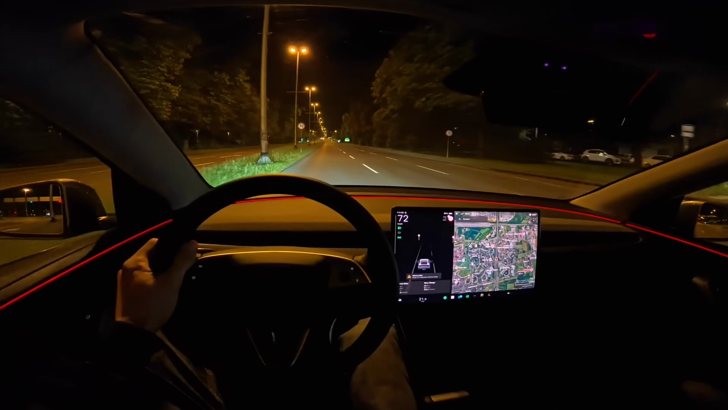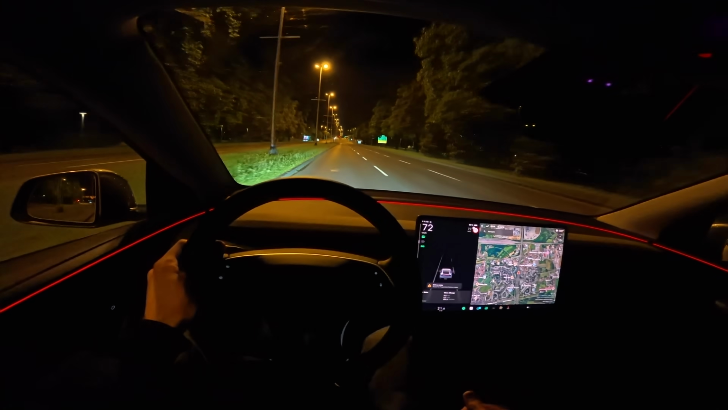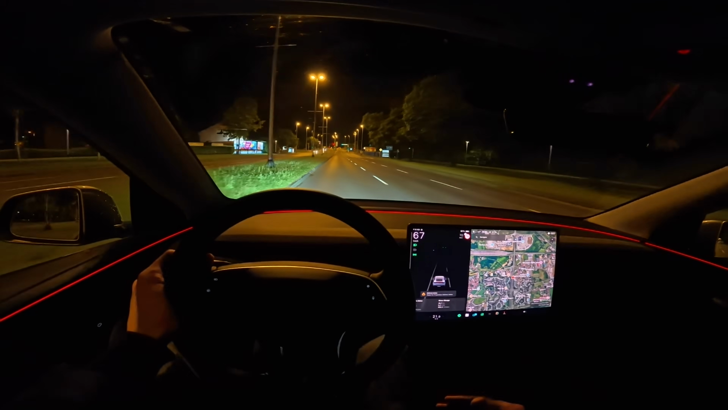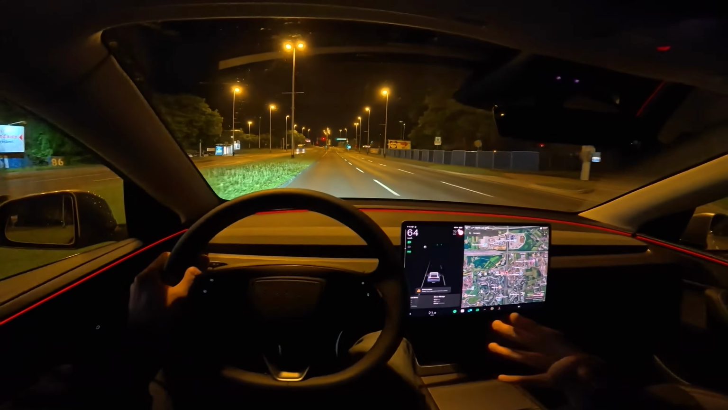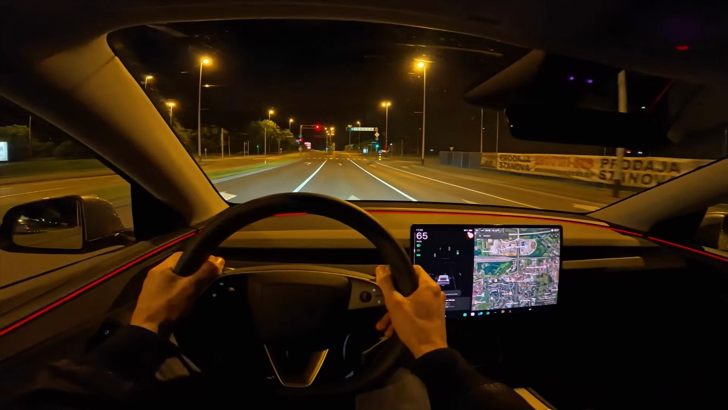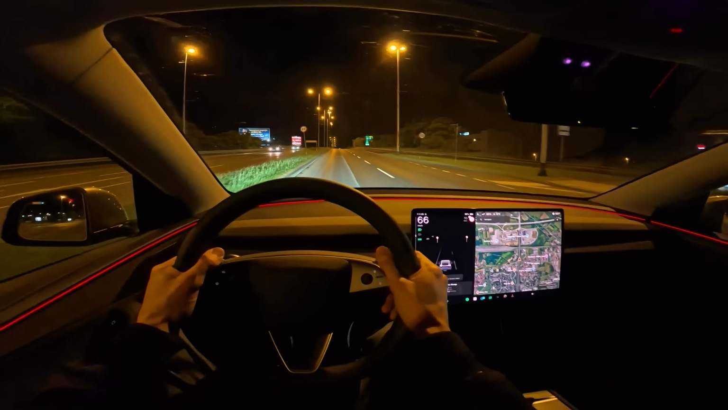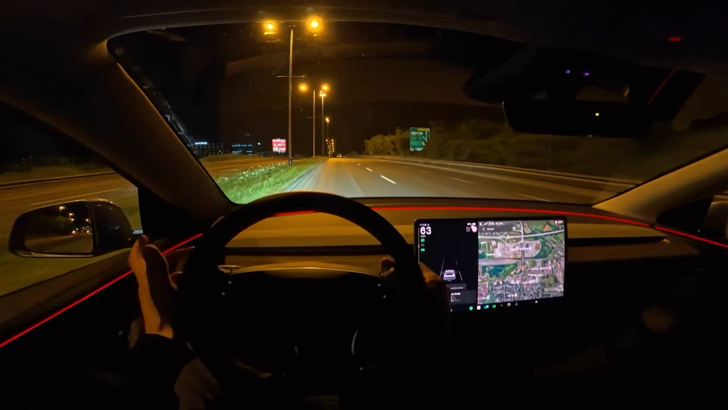I'm usually not the one that speeds up from one traffic light to the other, but it's so much fun. And the Model Y compared to the 3: in the 3 you're low, you feel like you're in a sports car. This is a perfect family SUV. You're nice and tall, you have a good overview around you, and it has a punch. It's a fun car, and it's pretty good to drive, thanks to the low center of gravity.